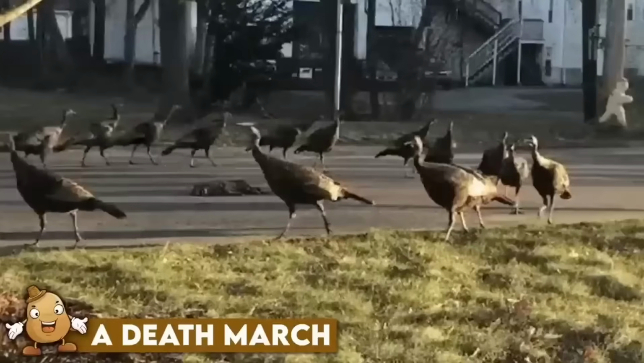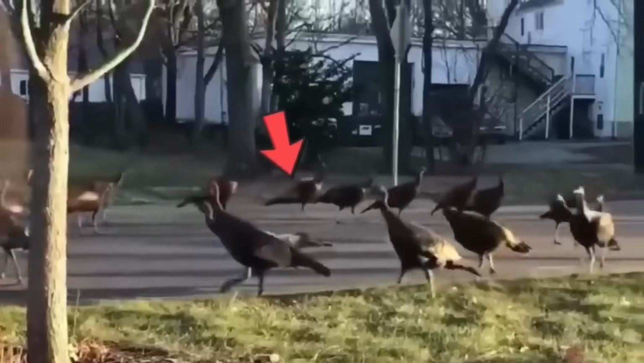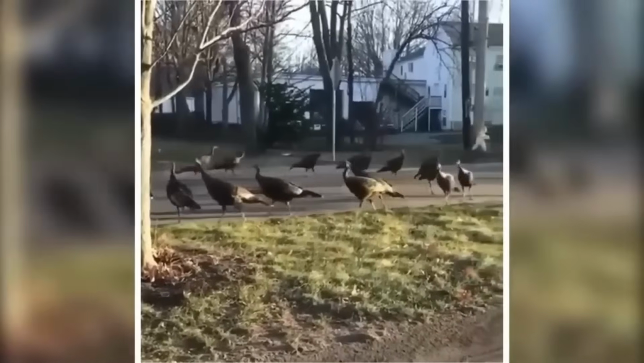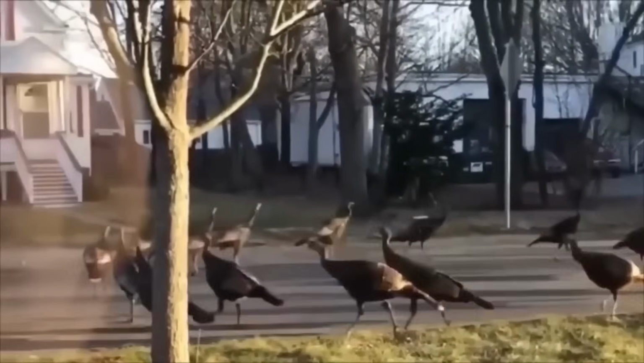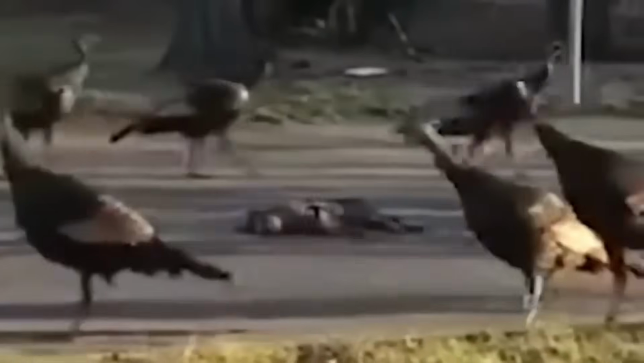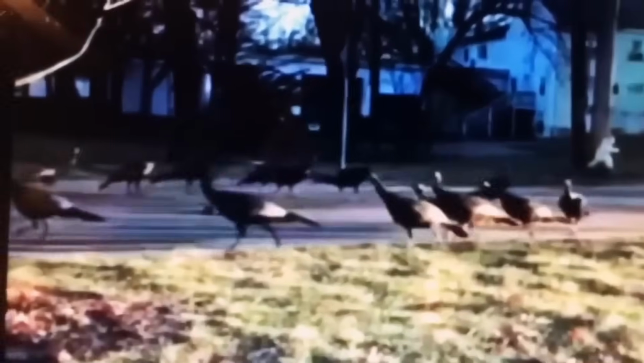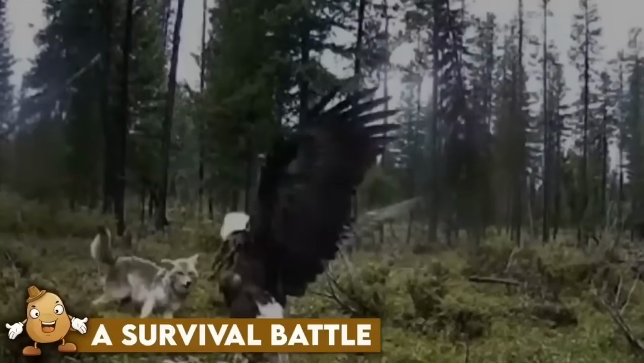A death march. It was an ordinary day for the commuters in Boston until something bizarre caught their attention. In the middle of a busy road, a group of turkeys were circling around a dead cat. The strange sight was captured on video, and it left many people puzzled. Why were the turkeys behaving this way? Was it some kind of ritual, a warning? Some people believe that animals have a heightened sense of the supernatural and can see things that humans cannot. Could this be one of those instances? The mystery remains unsolved.